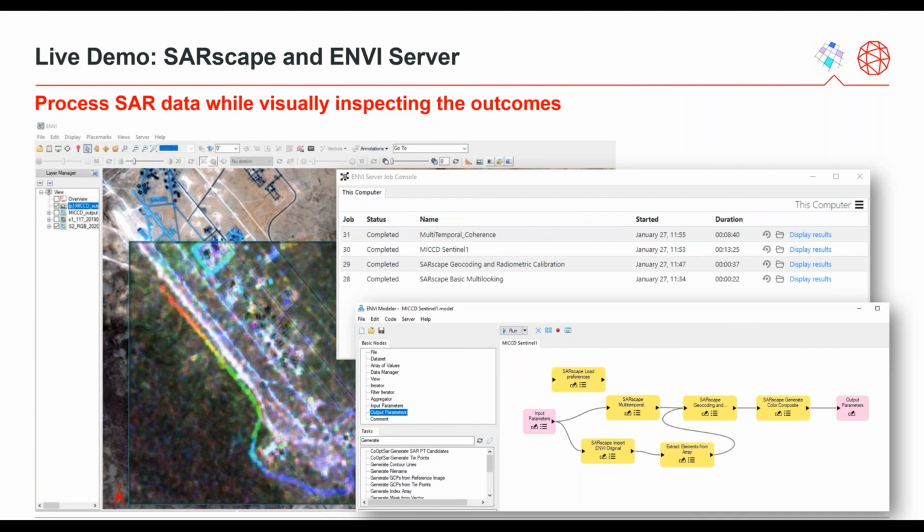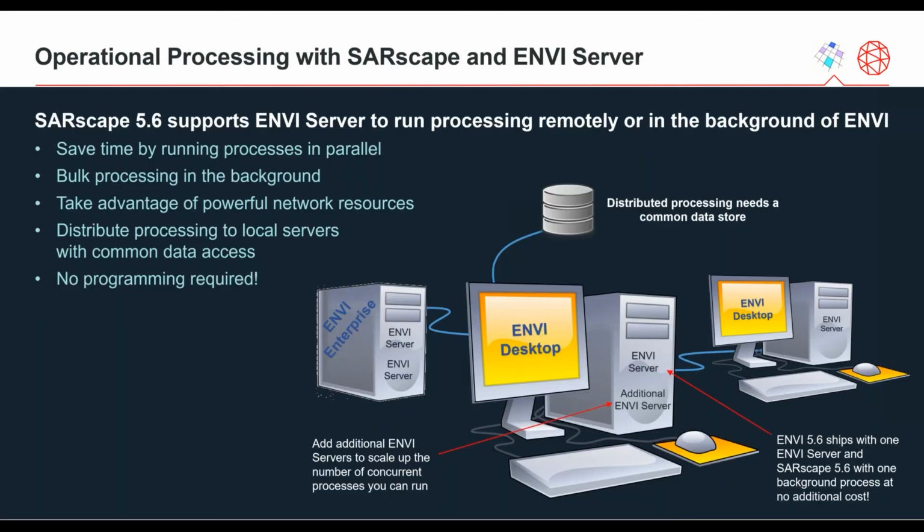The task system and ENVI server enable you to perform this task in an easy manner, meaning that you can use the ENVI modeler to build up your workflow. Then you can deploy your workflow in ENVI server, or what we call the enterprise version of ENVI, and then just analyze the data as soon as the data is available, and then distribute the result to the people that need to review the data.